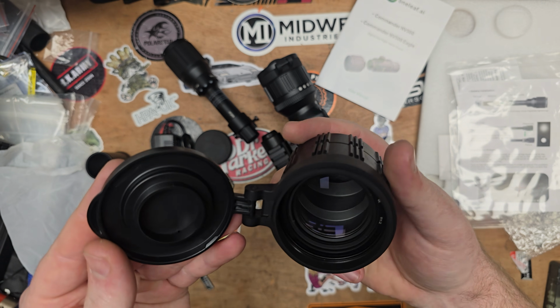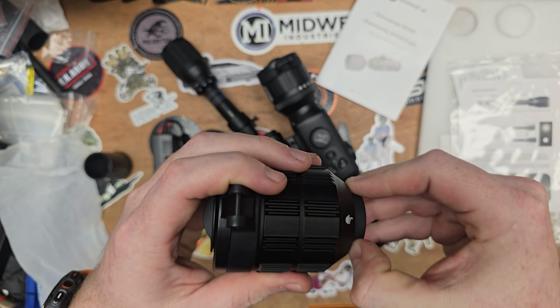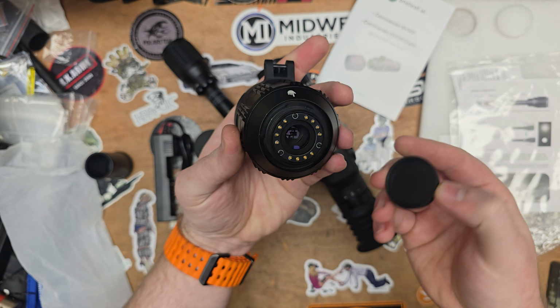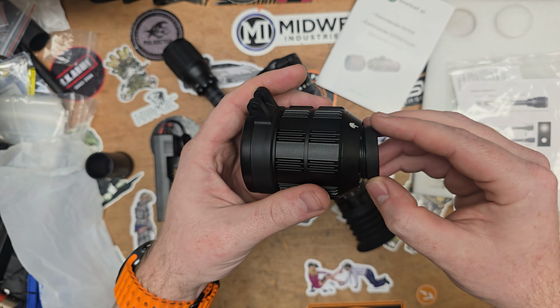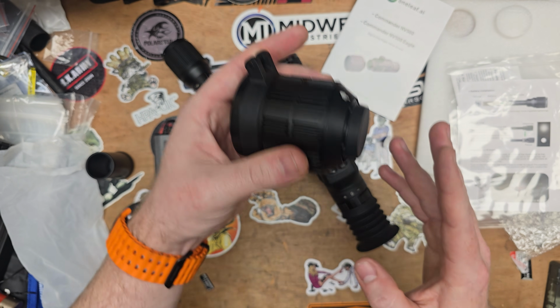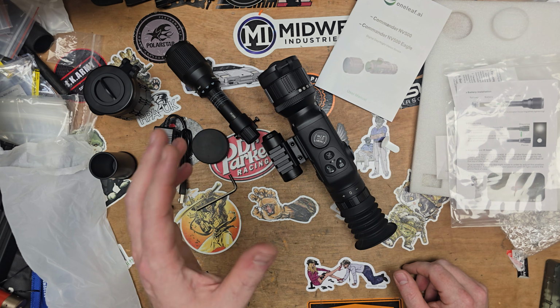And as far as the lenses and stuff go, I'm not guaranteeing you they are, but they do feel really high quality. I love that they've got these connector points on, so everything's set up and the optic knows what lens you've got attached to it. So you are getting everything in the box that you need.